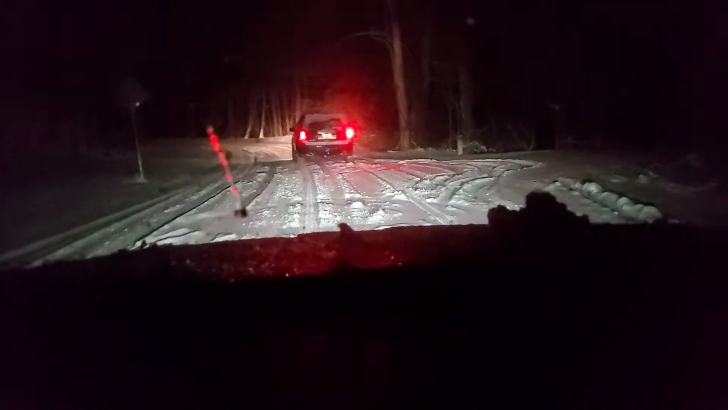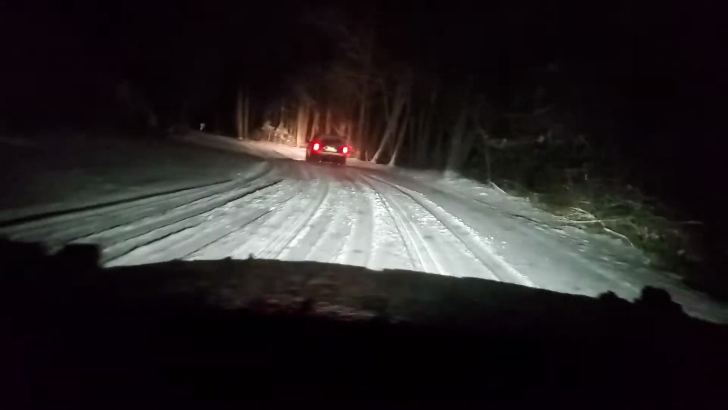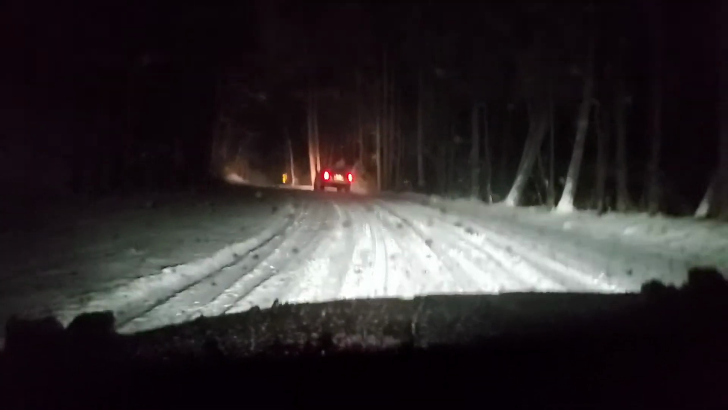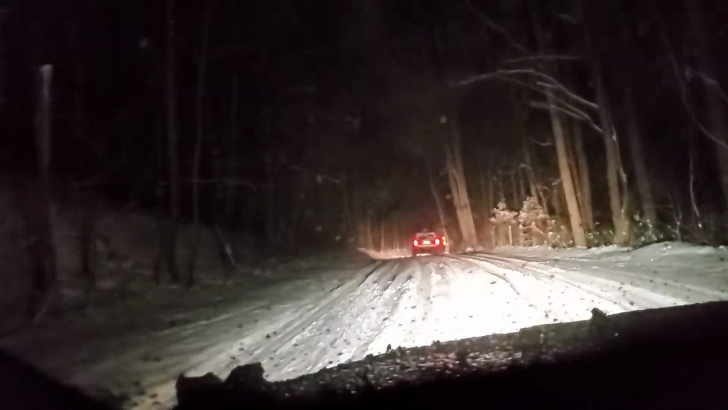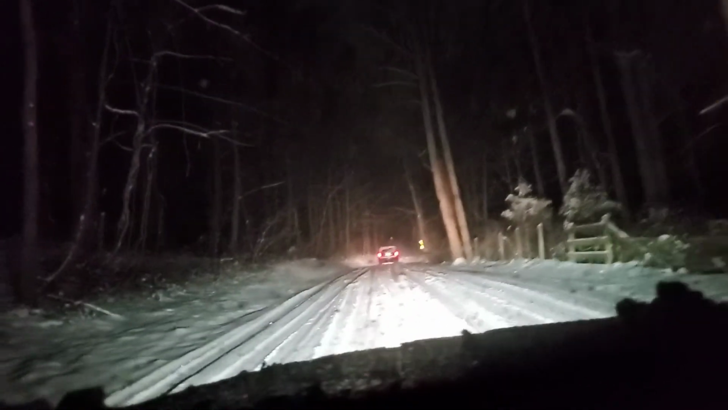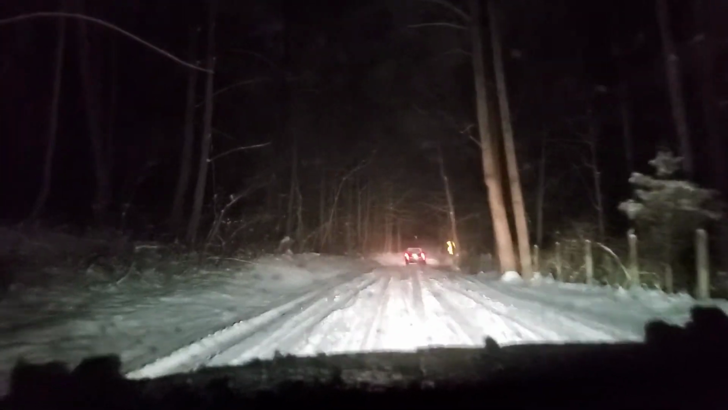Look, somebody has flipped over here. It went round and round over here. Don't apply brakes, you'll be fine. Going up the hill is tough.